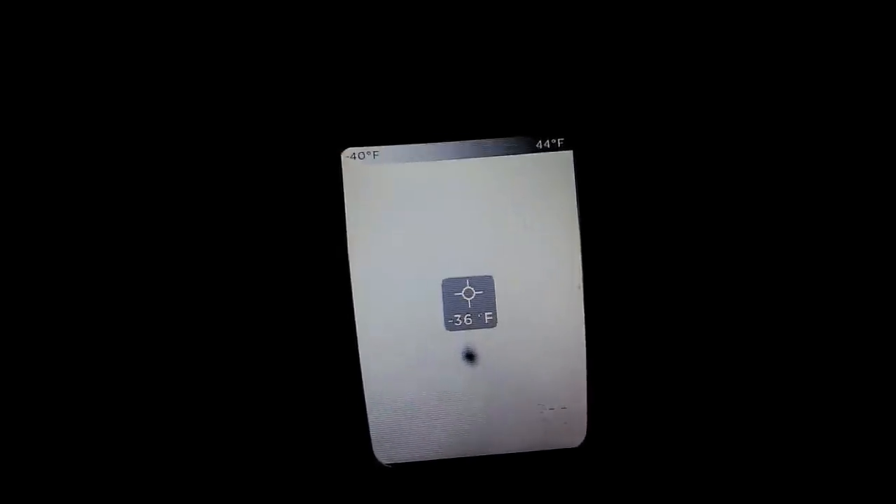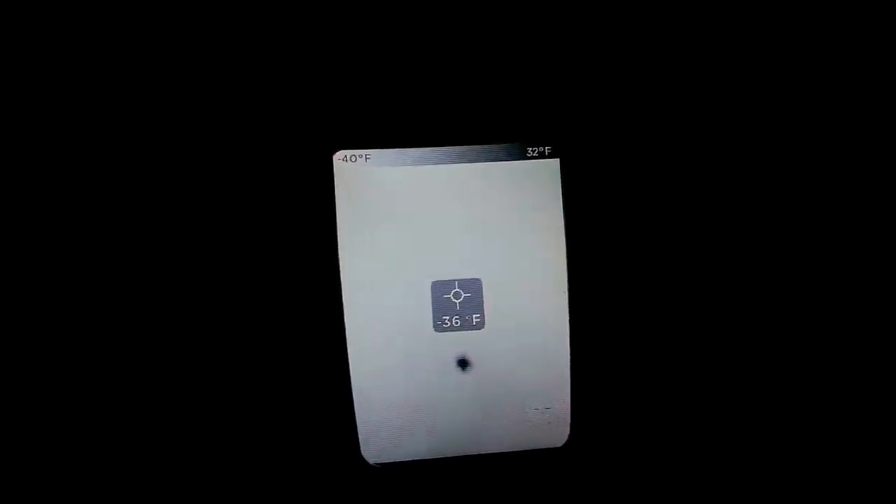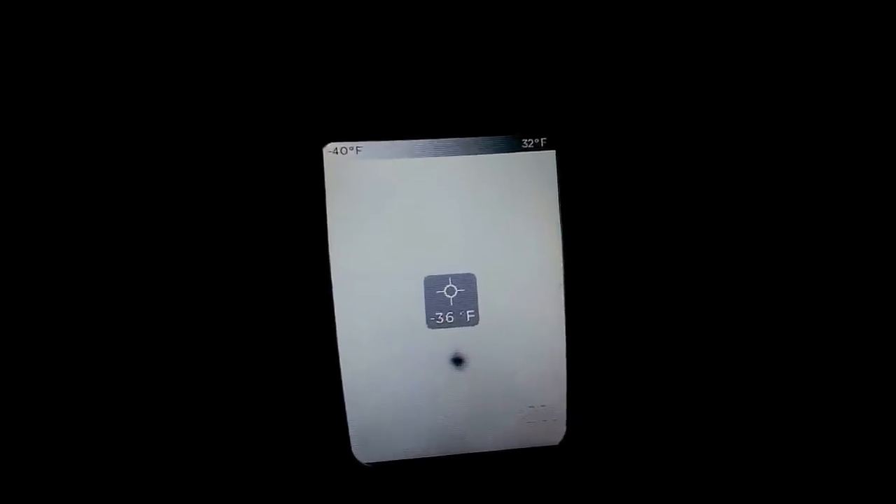Back outside 7 days after making the first video. Today's date is the 8th of January 2018. We can see that the background temperature is minus 36 degrees Fahrenheit. Is that possibly due to the chemtrails? I would have thought the camera would have maxed out, but it's reading minus 36. Very strange. The top bar tells us minus 40, and the maximum temperature that you can see is 34, 32, 39. So it is varying.